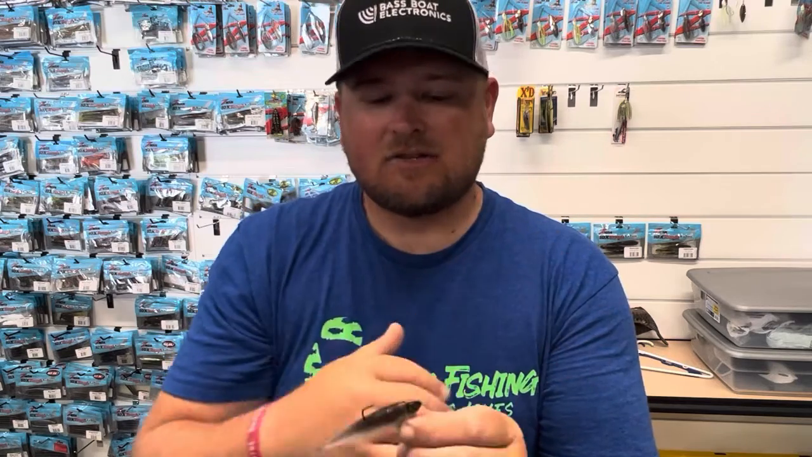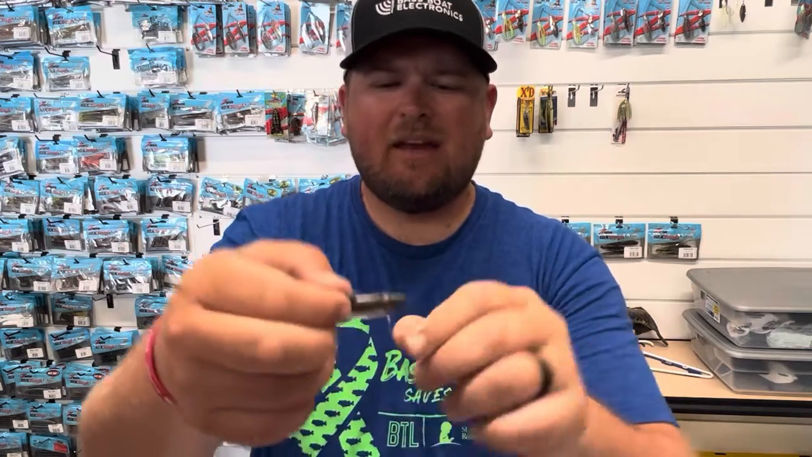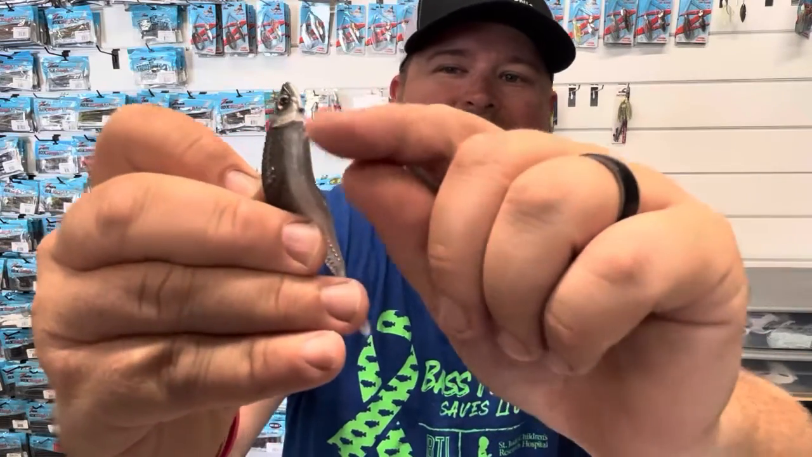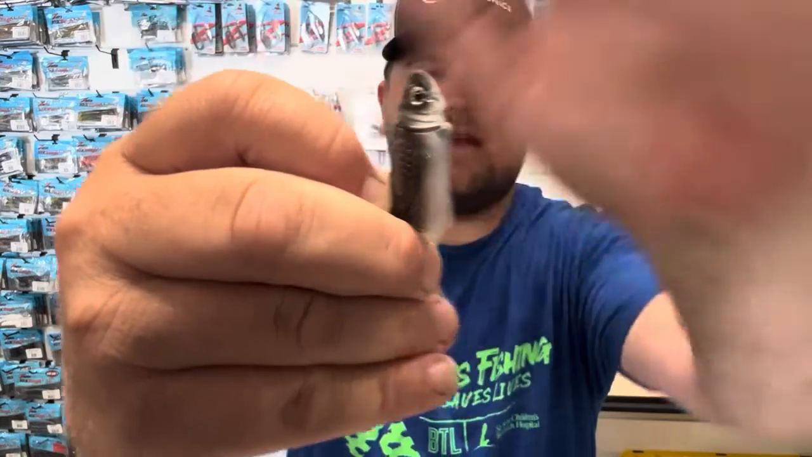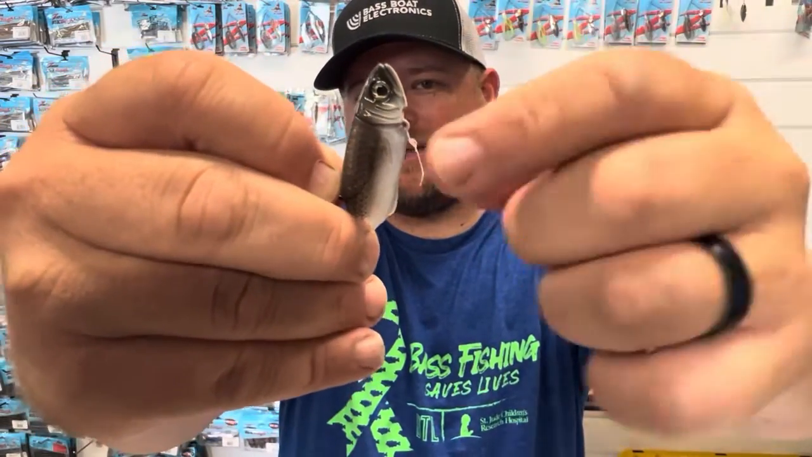It might be moved over to the side or something, or too far forward. So ZMan, to combat that issue, created a line through system. The line goes through to the bottom here, and the line tie is at the bottom of the bait. You can see here, I've got a little bit of my tag in there.